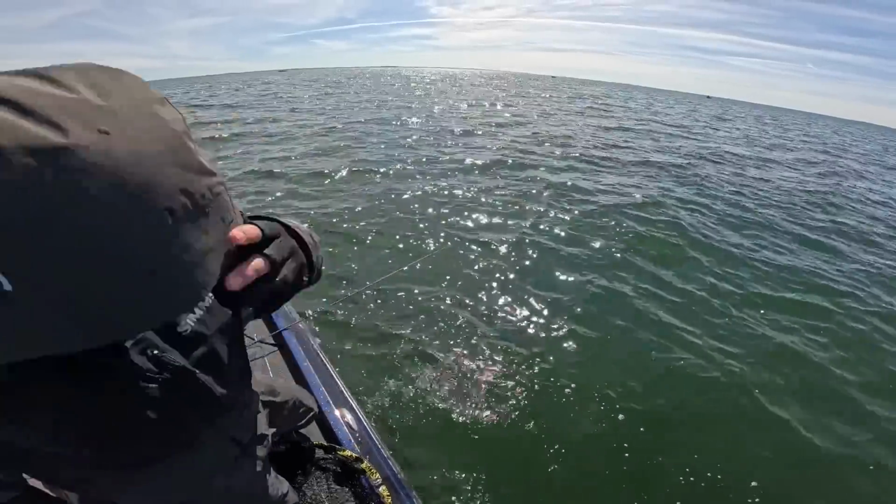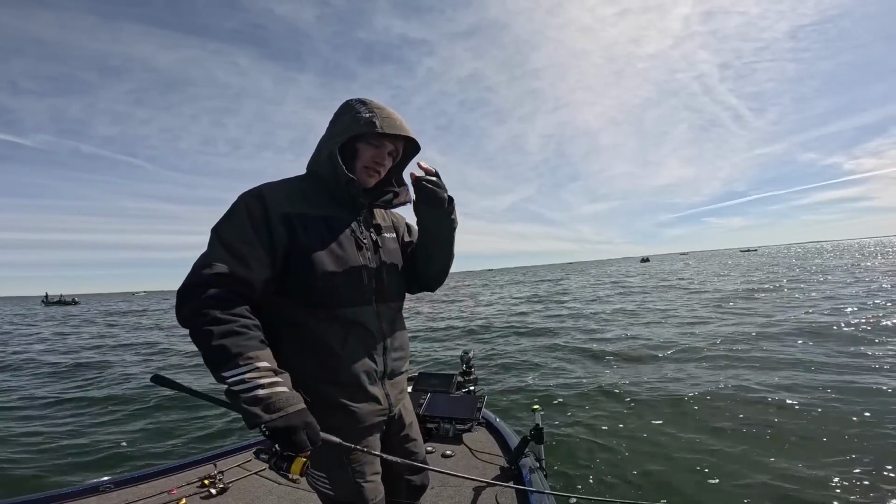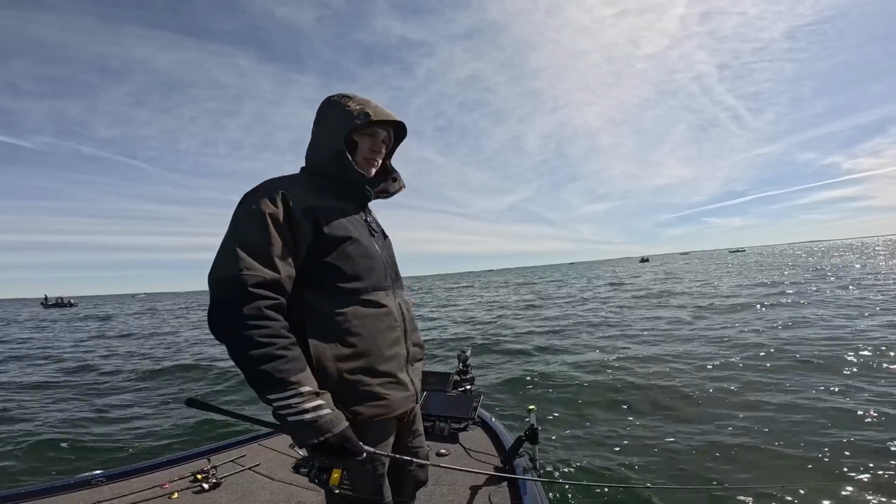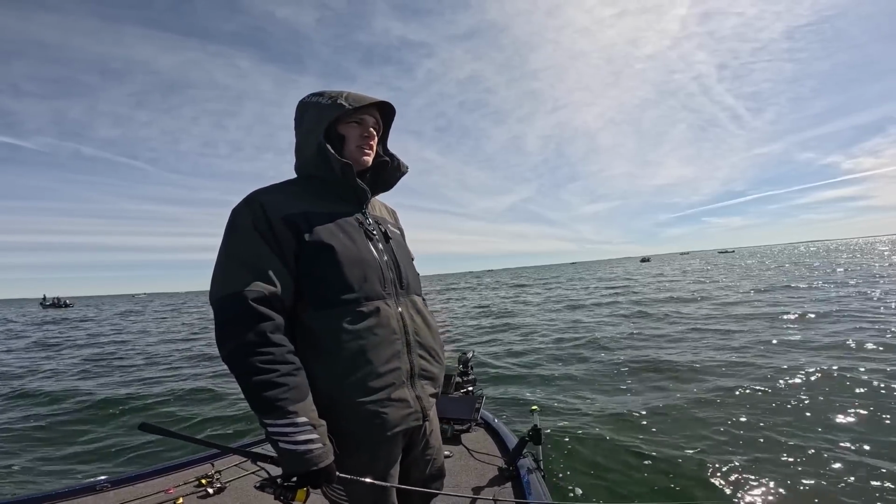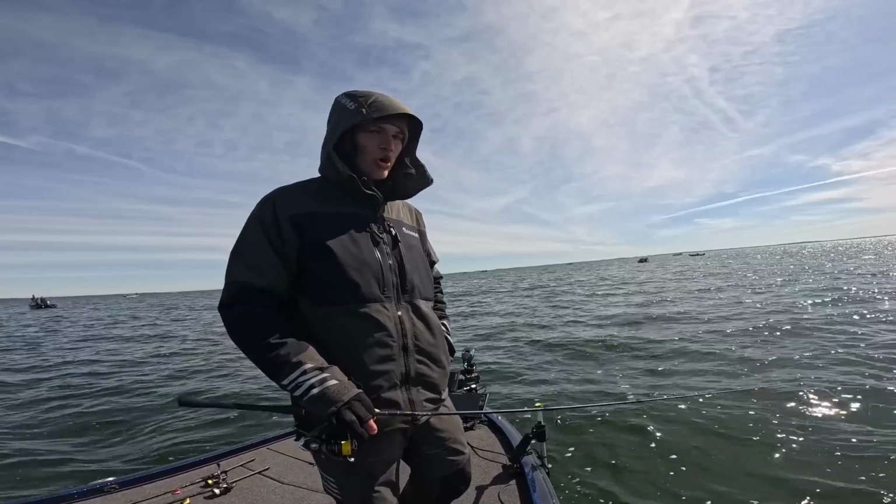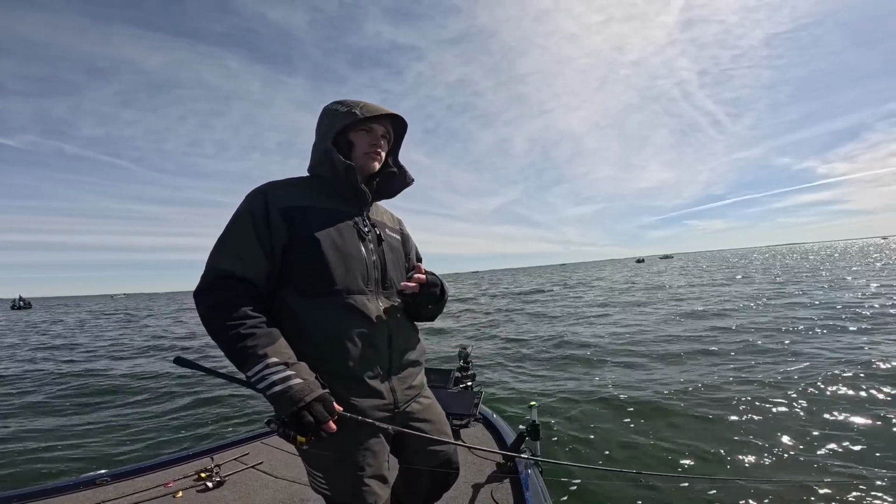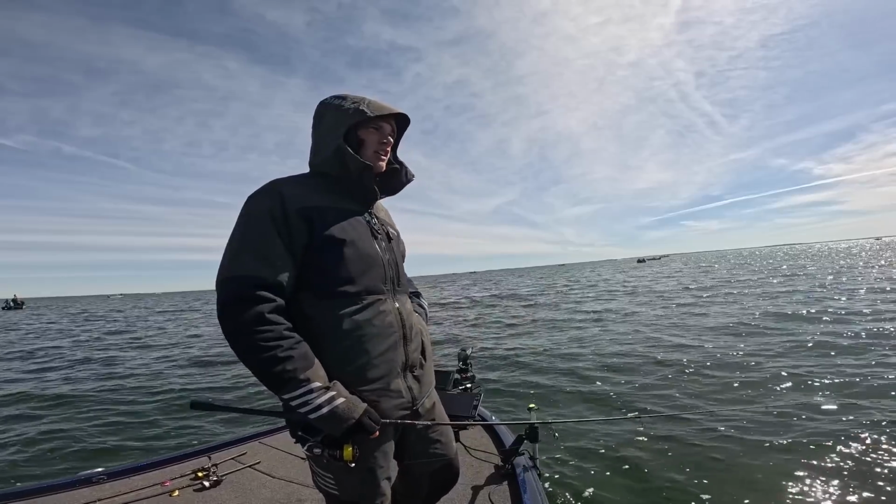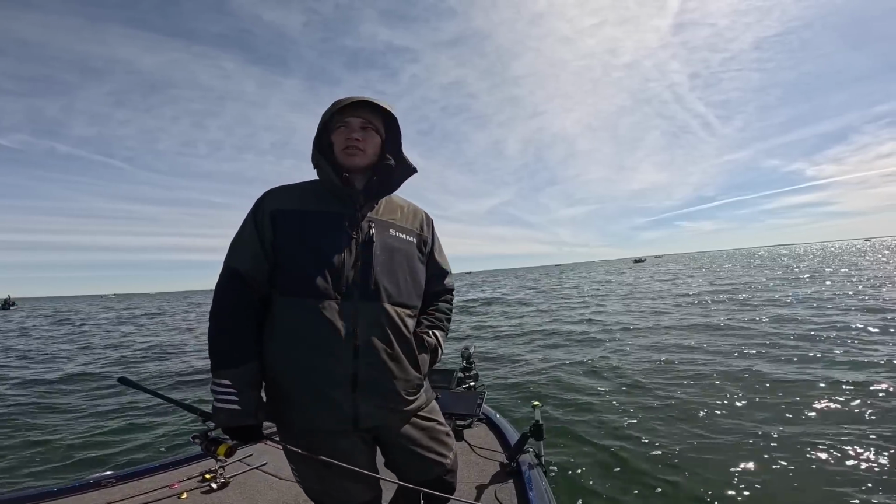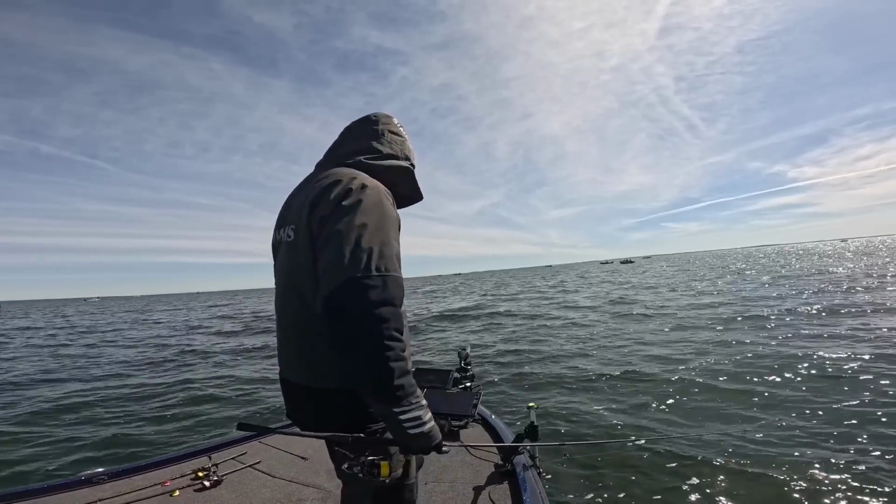Well, a lot of the boats are starting to fan off the spot, but I'm still picking away at onesies and twosies. It seems like there's not actually a ton of fish here, but they are hungry, and I honestly haven't moved a whole lot. These guys just keep drifting through, and I'm kind of out on the outside edge of these guys from when they came in here, but it's working. I'm probably gonna keep grinding this out.